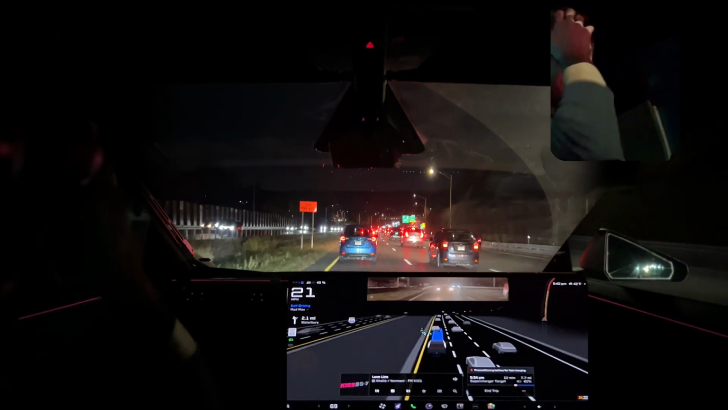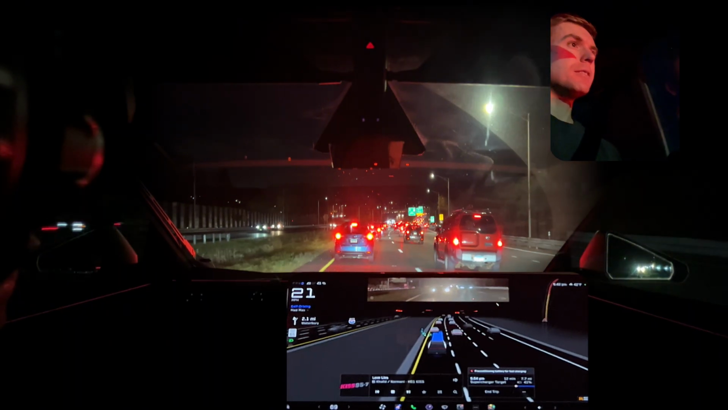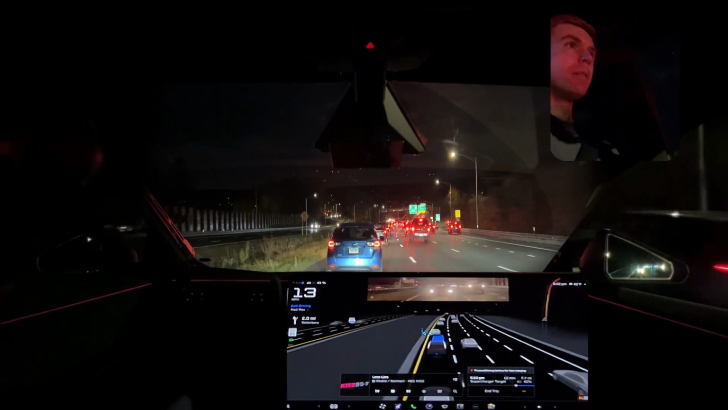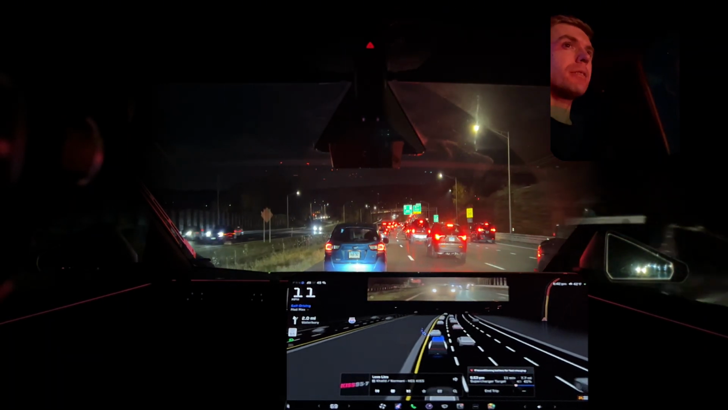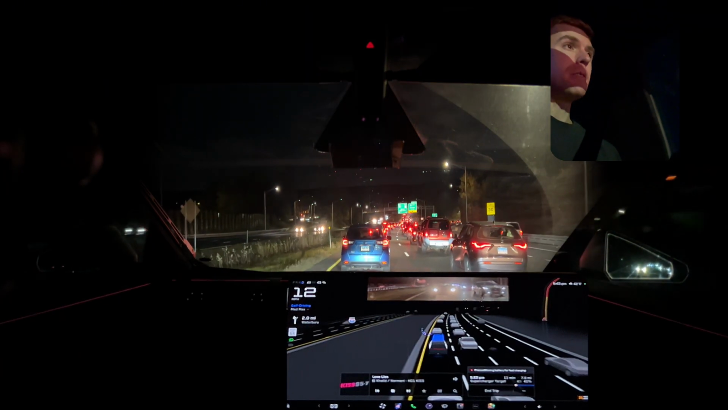Slowing down now for another brake wave, but it's managing the cars behind us well. I like that. That's one thing I'm always looking out for, is the car behind you paying attention.